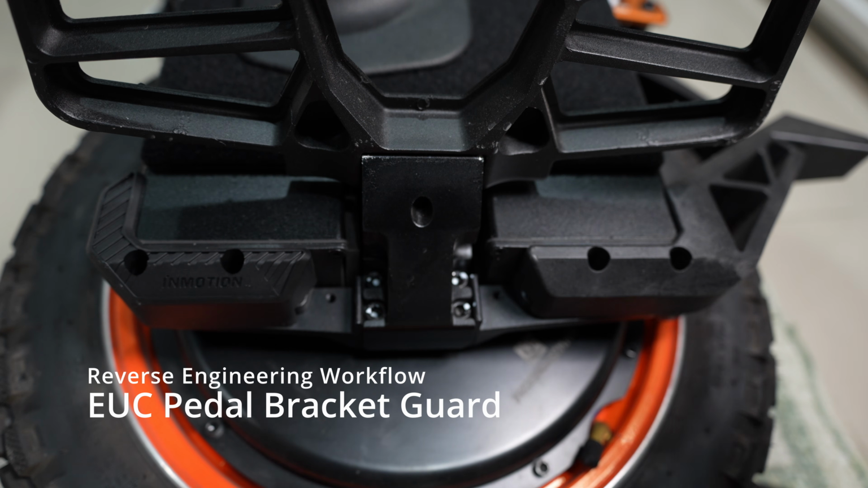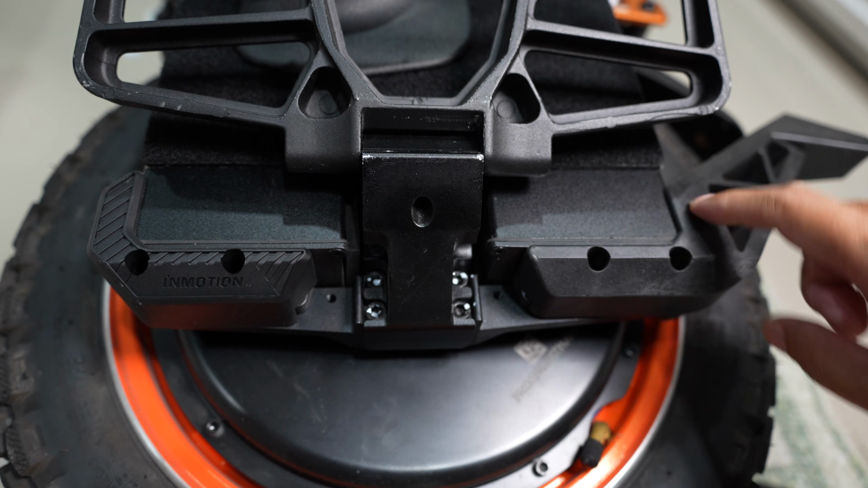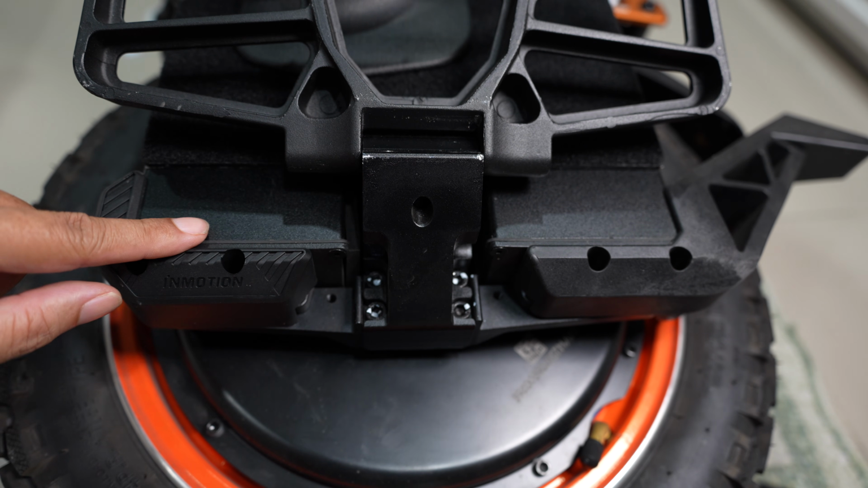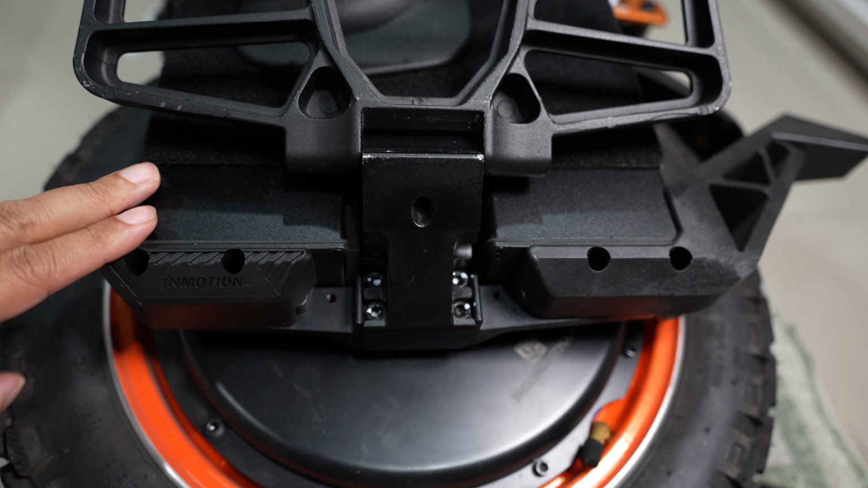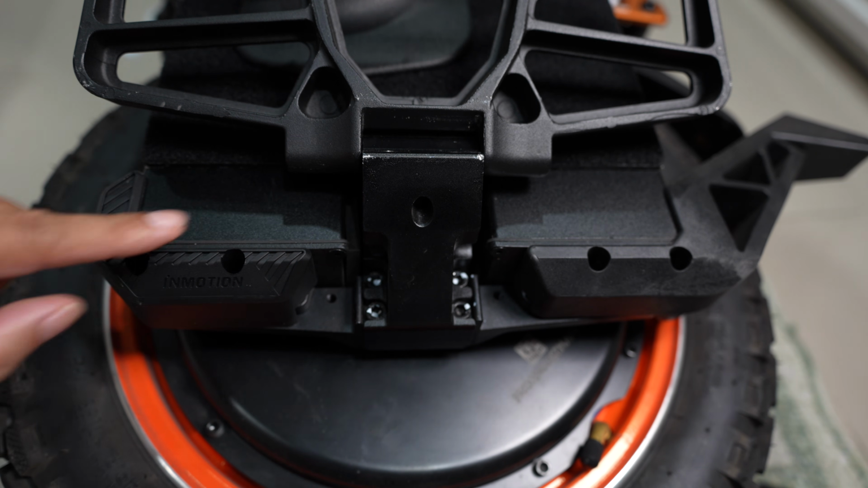Hi, in this project, I'm going to make a protective bumper for the pedal bracket here. This is the lowest part of the EUC when it lays on the side. If I drop it, this pedal bracket will be damaged.